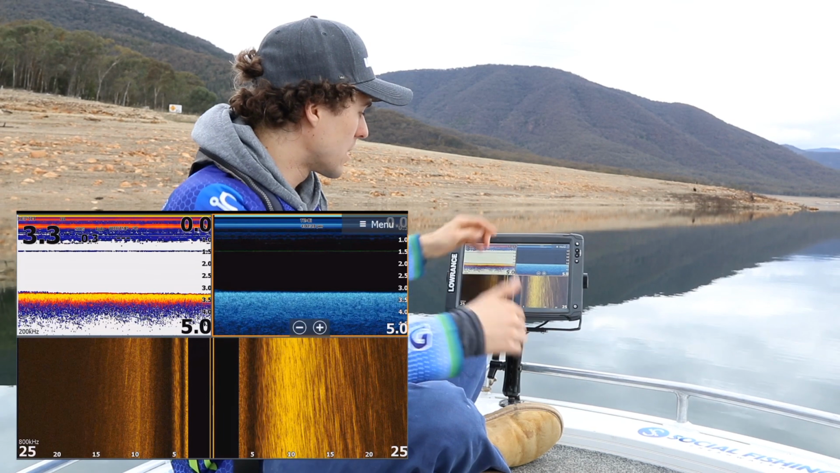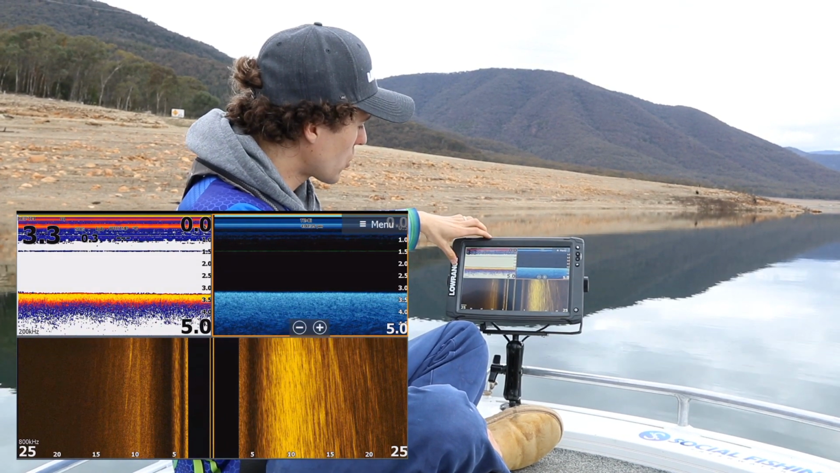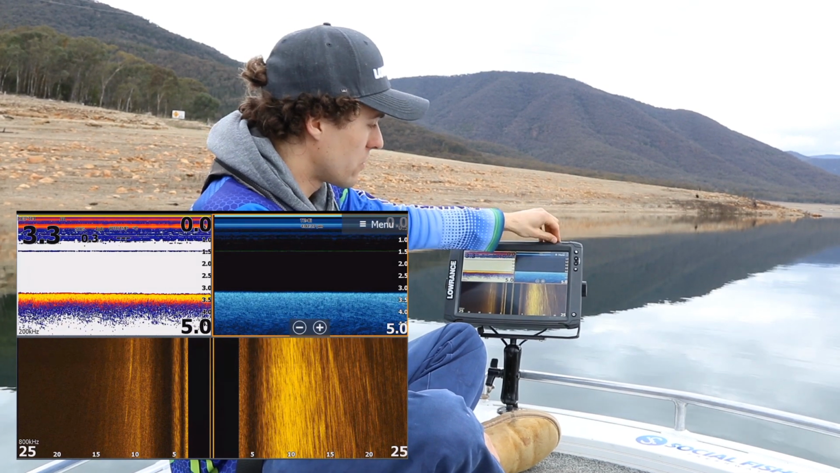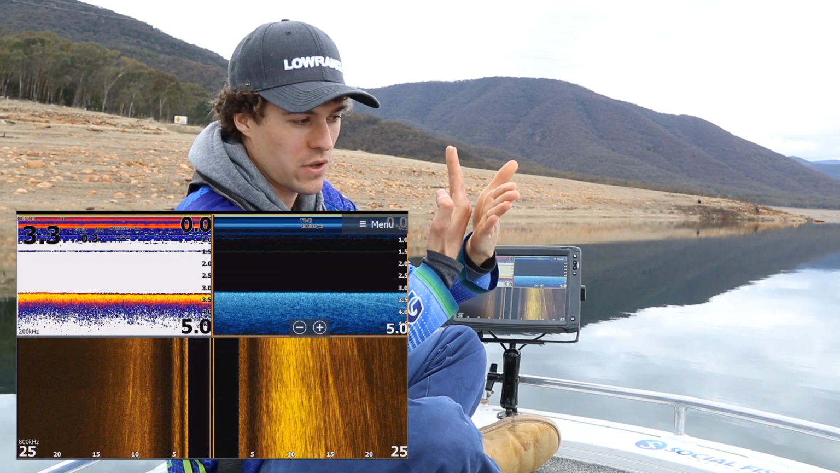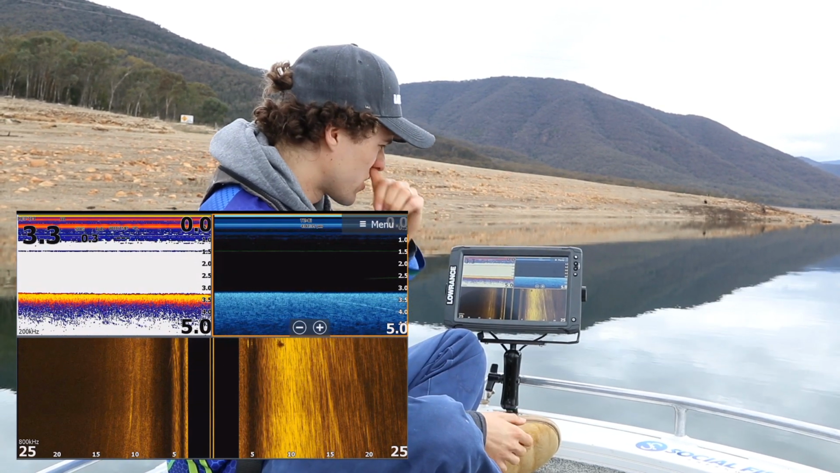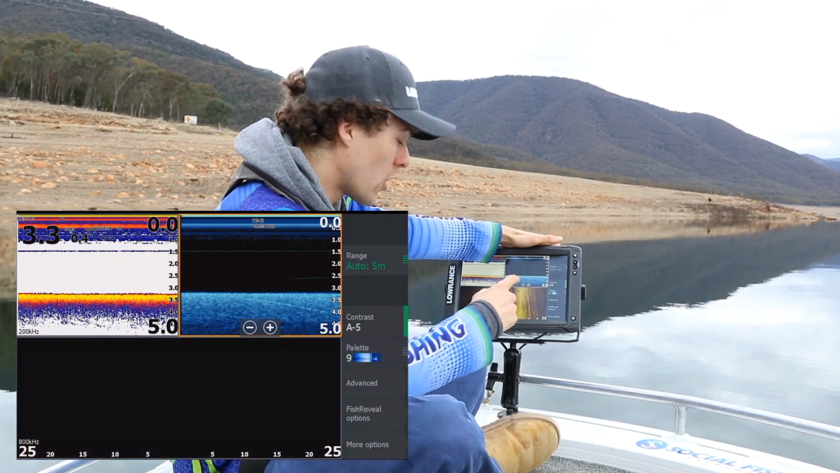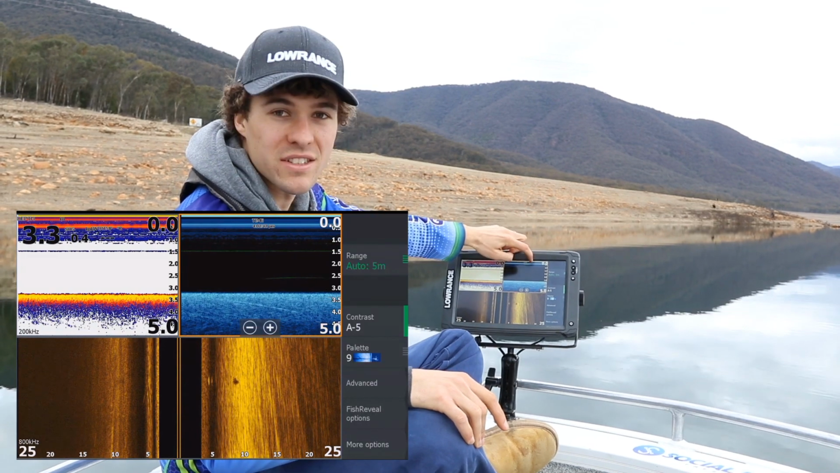Your sonar picks up things, but your down scan picks up things in a lot more detail and separates your structure from your fish, whereas your sonar kind of mixes them and it's hard to tell what's going on. So what you want to do is turn your fish reveal on, because it'll give you the arches that you get on your sonar, but on your down scan.